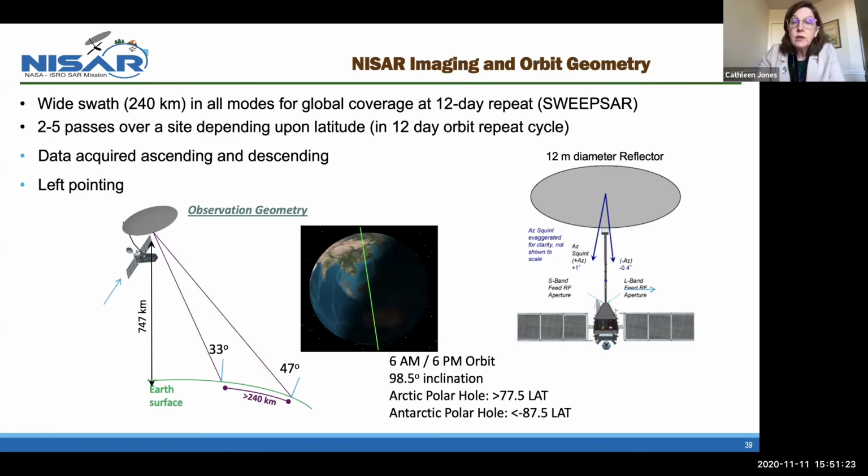It's a left-looking instrument. Most of the instruments that are operational now and all of the commercially available SAR data are right-looking instruments, and the implication from that is that you get better coverage at the North Pole than you do at the South Pole. So NISAR will turn that around.